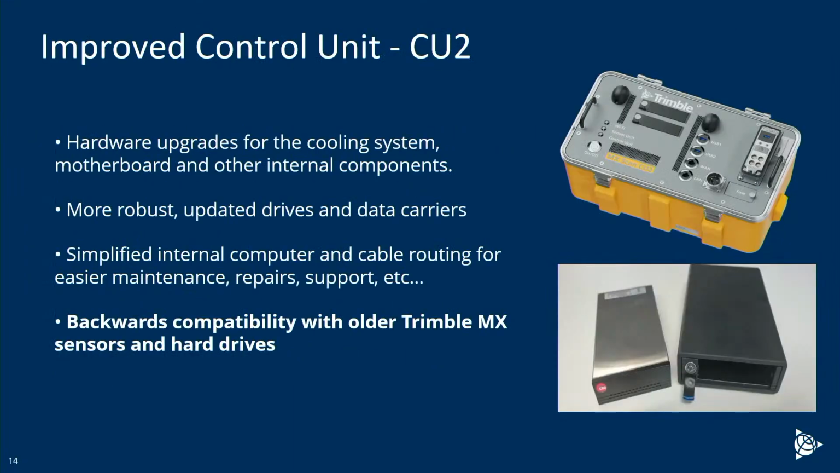And the new CU2. This is one I'm excited about as well. It's mostly just upgrading the hard drives and the hard drive bays. We've also simplified a lot of the internal components. So now many times our dealers can do a lot of the servicing in-house. And the internals are much simpler to deal with now.